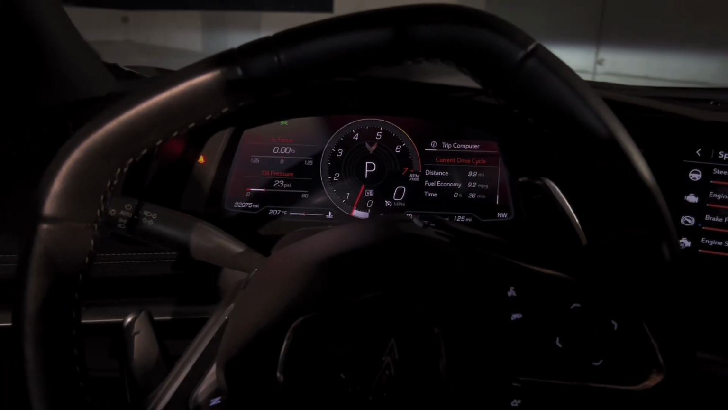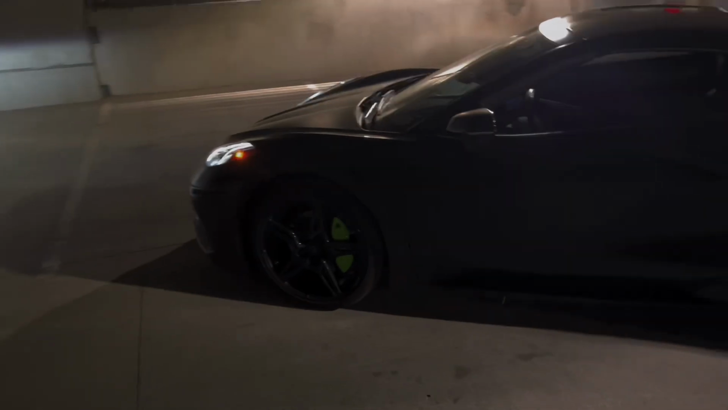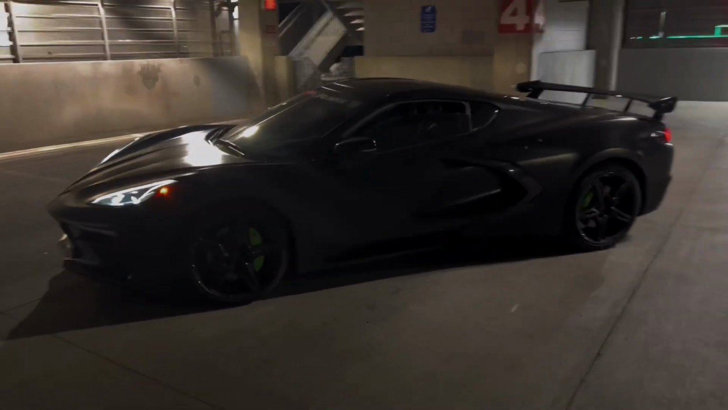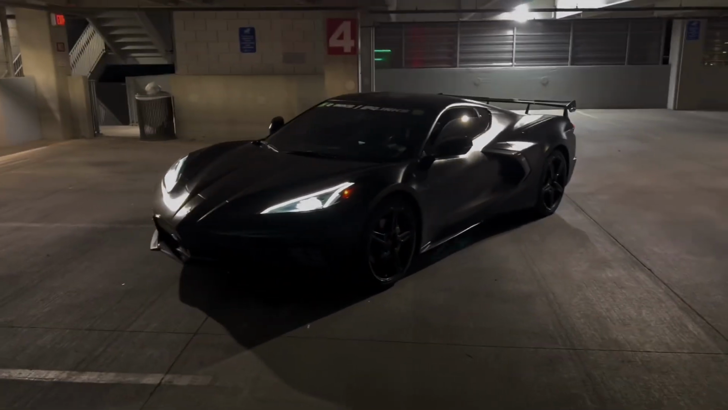We're gonna go back to sport right there. That's the other thing, getting out too can be a pain on your knees. The car does that honking thing when you step outside of it with the engine running and your keys in your pocket.